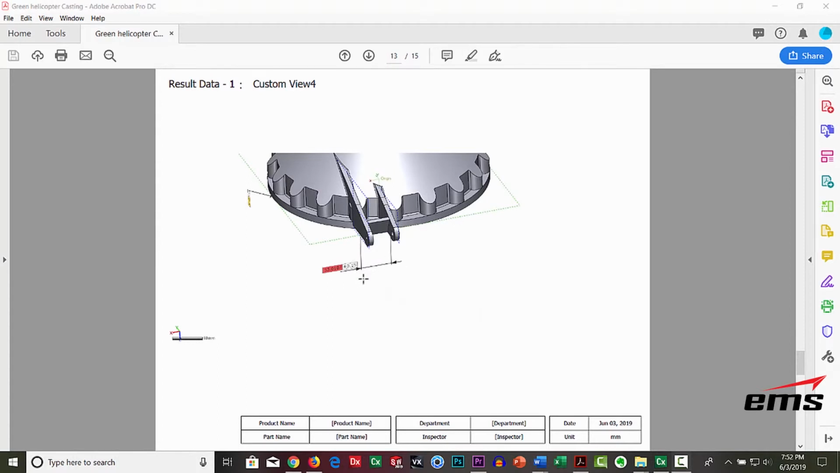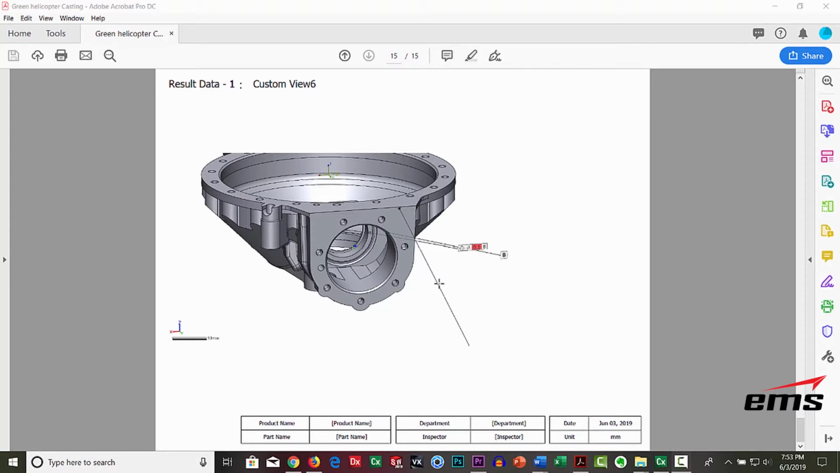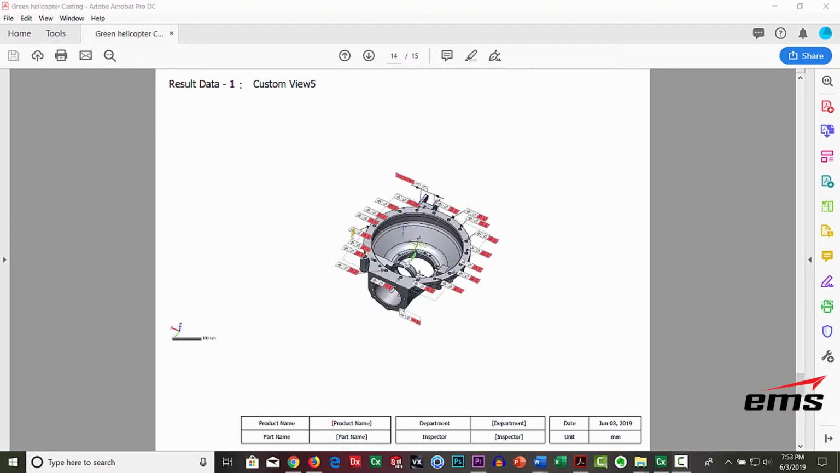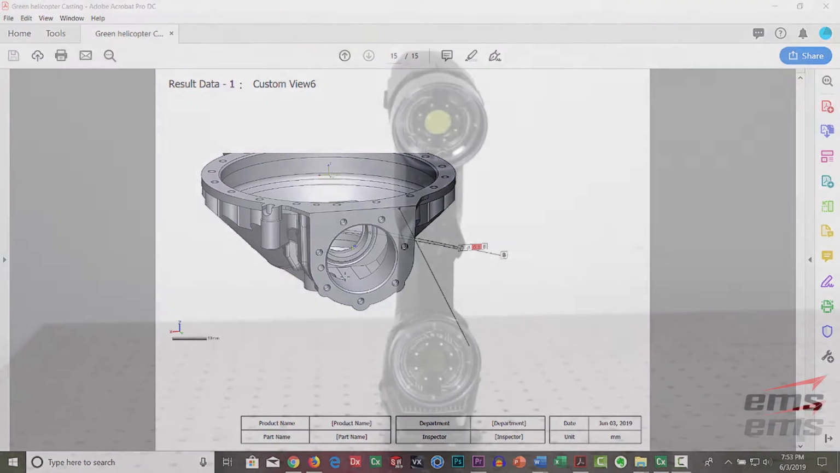So here's a dimensional measurement. You can look at flatness. Basically, all the GD&T and any dimensional callouts you want to make can be done, and then usually printed out in these reports. So for inspection, you're typically not creating the CAD. You already have it. You're bringing in, aligning it, and putting the data together and creating a report.